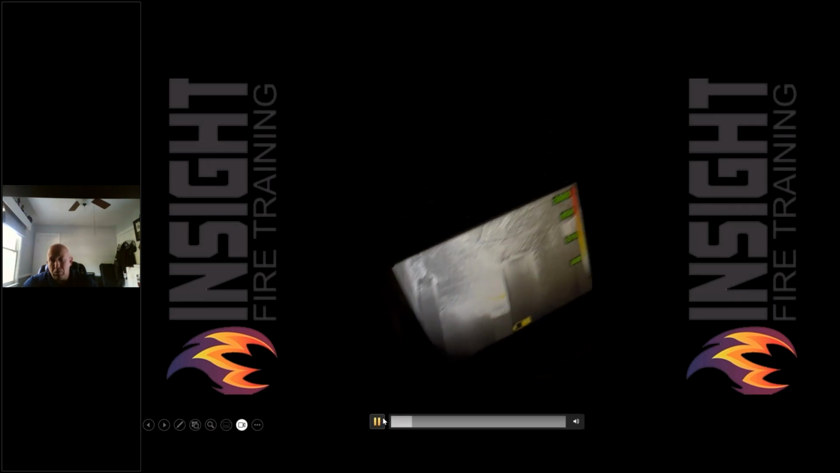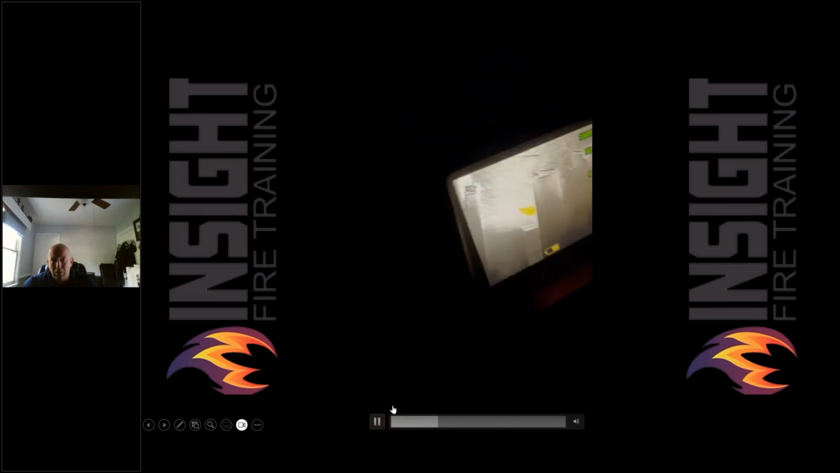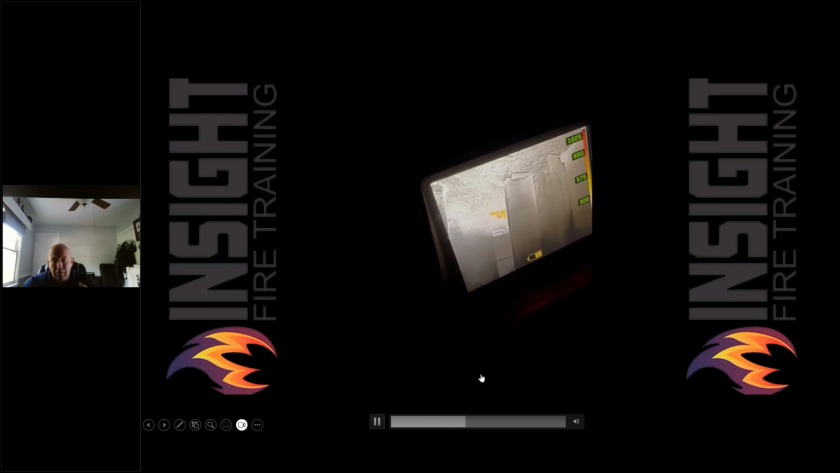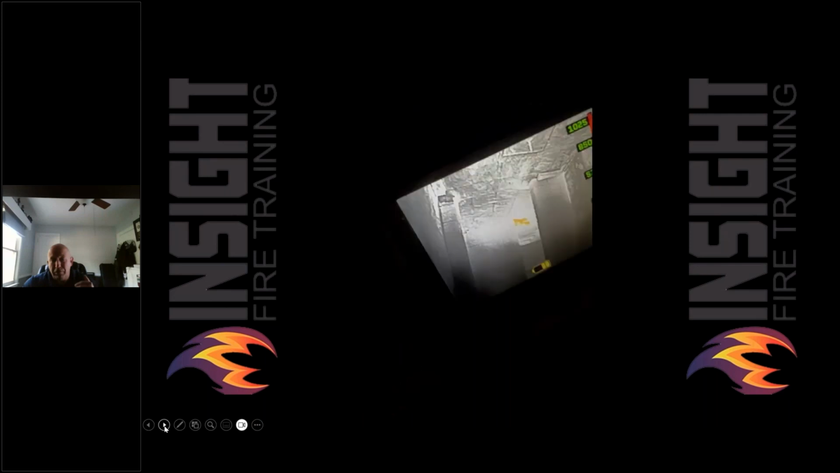Look at these convection currents rolling across the ceiling. Two cameras, both great cameras. One shows convection currents better and shows colorization earlier. And that is a big difference. Make sure you know the difference by testing. We can provide you a free lesson plan to that. And this is why mixed gain mode wins.